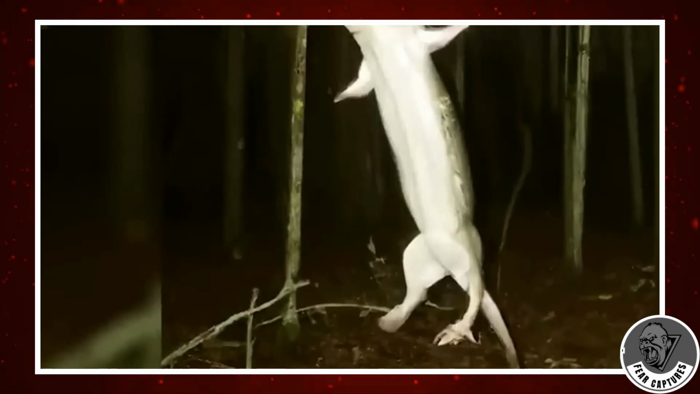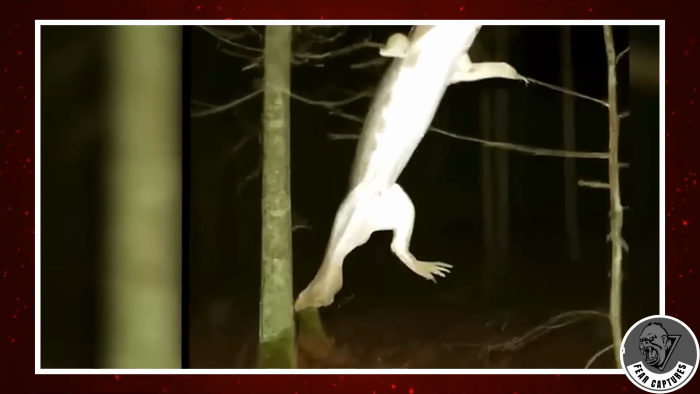Take a look at this bizarre photo that appears to depict a strange flying monster. Where do you people think this monster could have originated? I'm really curious. Even more intriguing is how out of place this seems to be. Typically, trail cameras capture images of odd creatures or forest animals. This looks like one big lizard. Of course, everyone is aware that big lizards do exist.